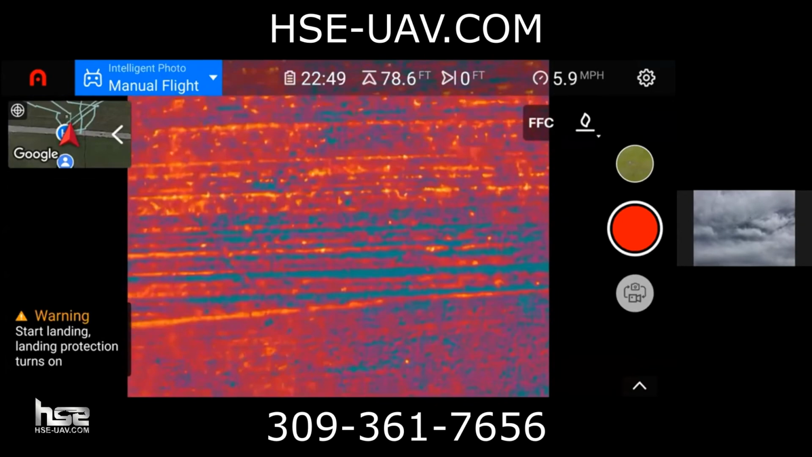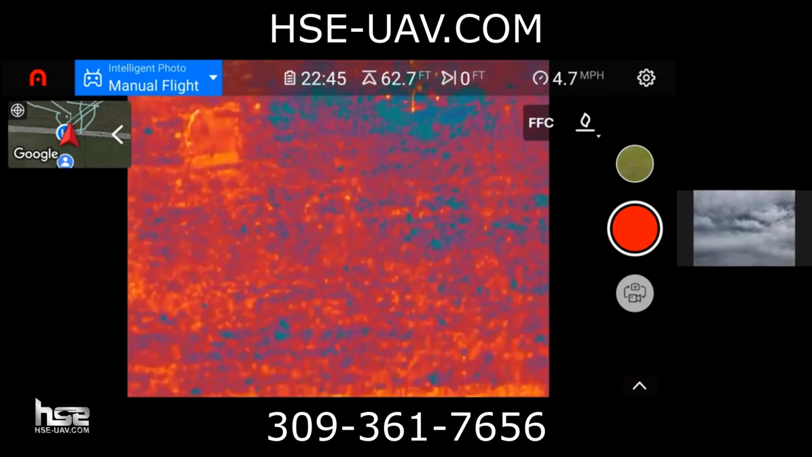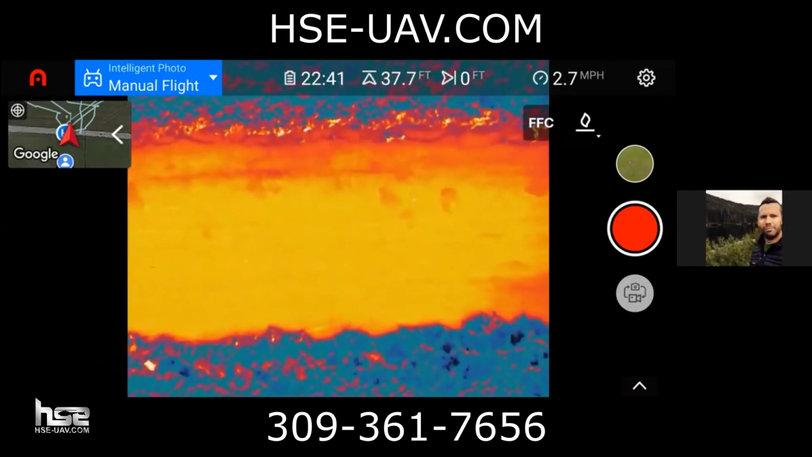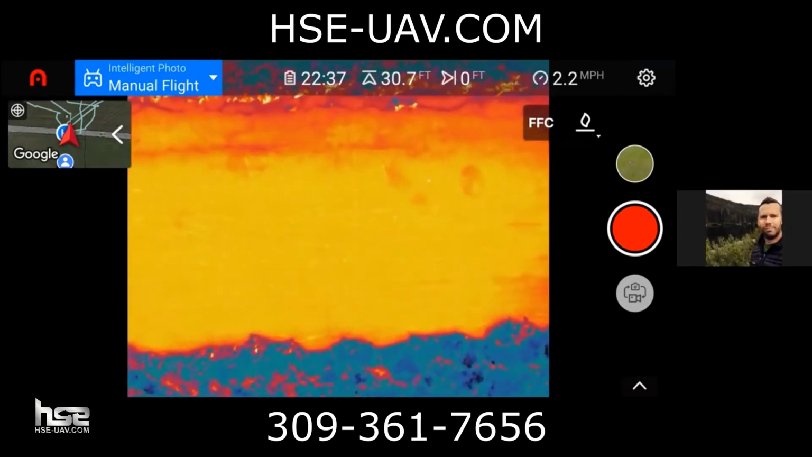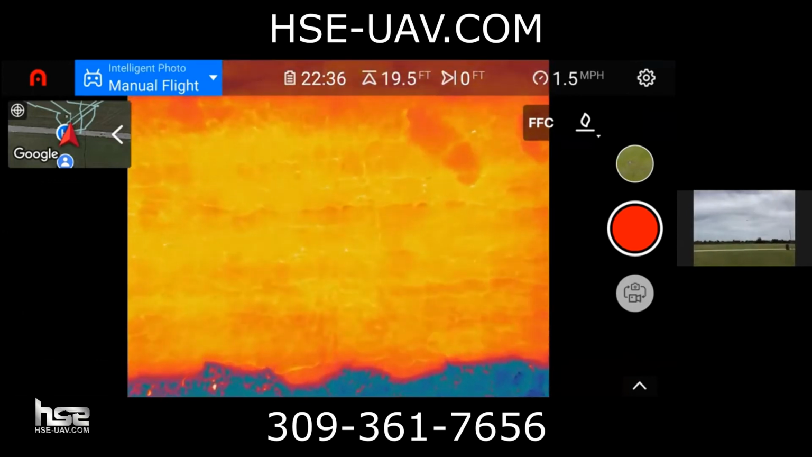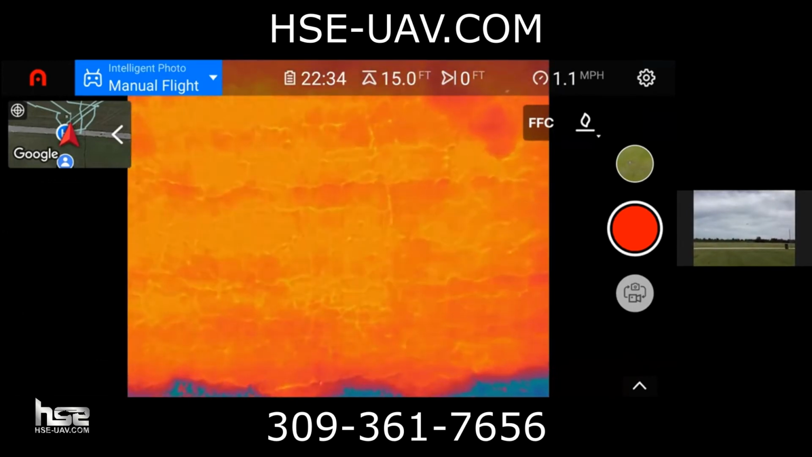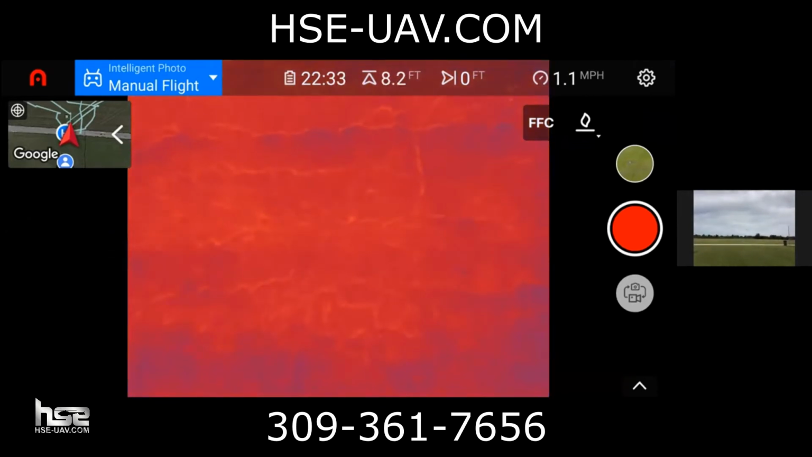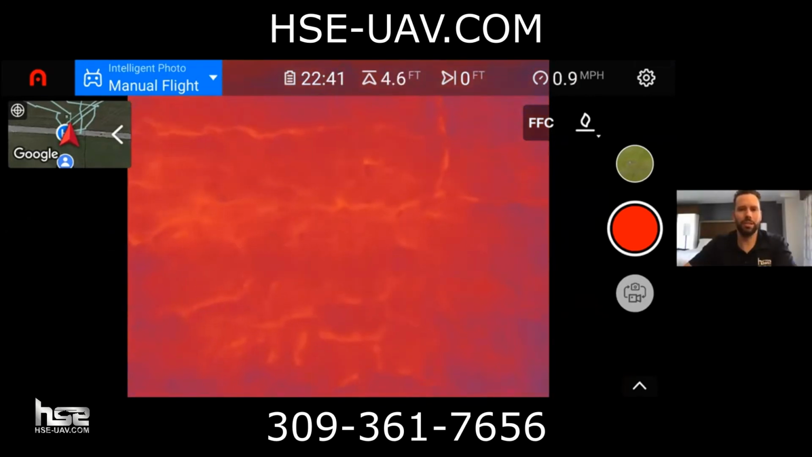Here's the thermal view. That's straight down there. There's the road that we took off from. And you'll see that this drone is so smart. Right before it lands, it'll actually point the camera forward just so you don't get any grass or anything in the lens. Great. Can you point it up so we can see you guys?